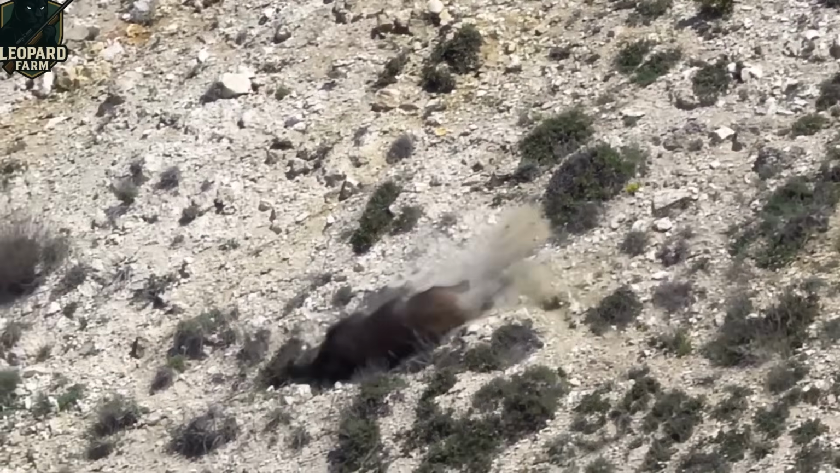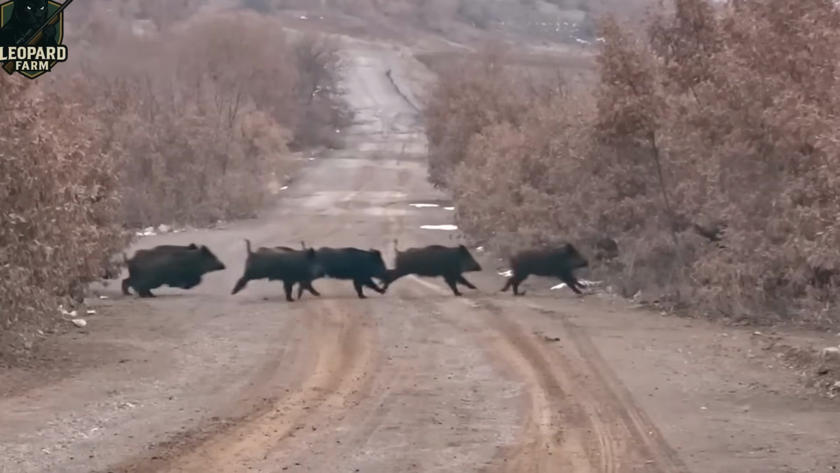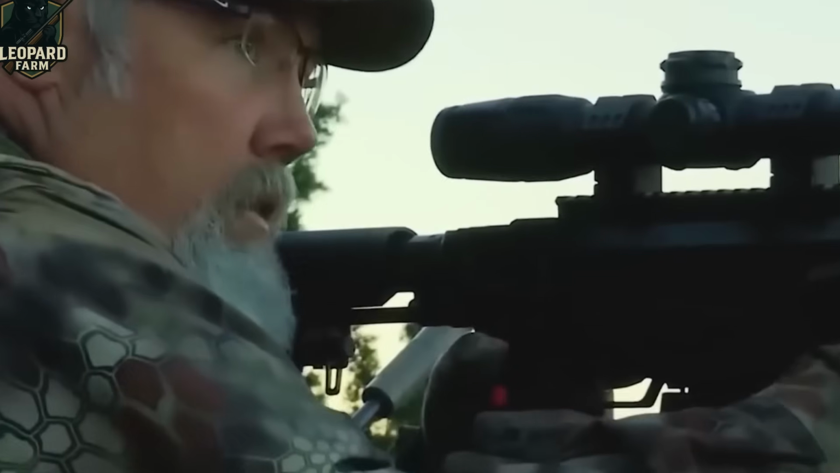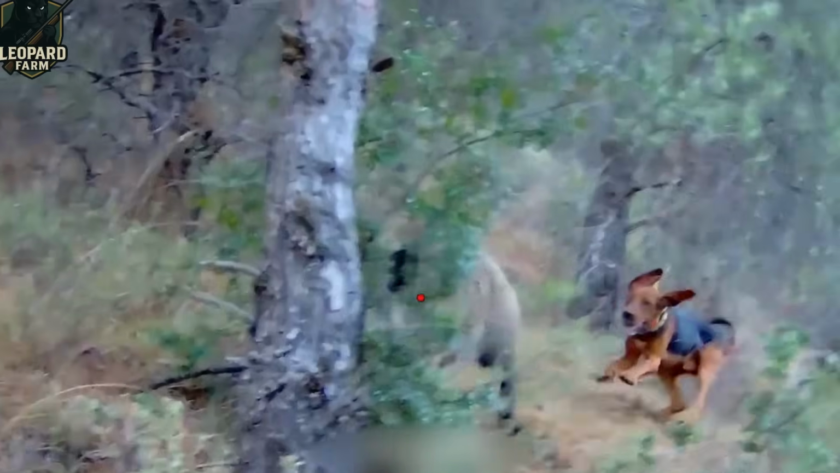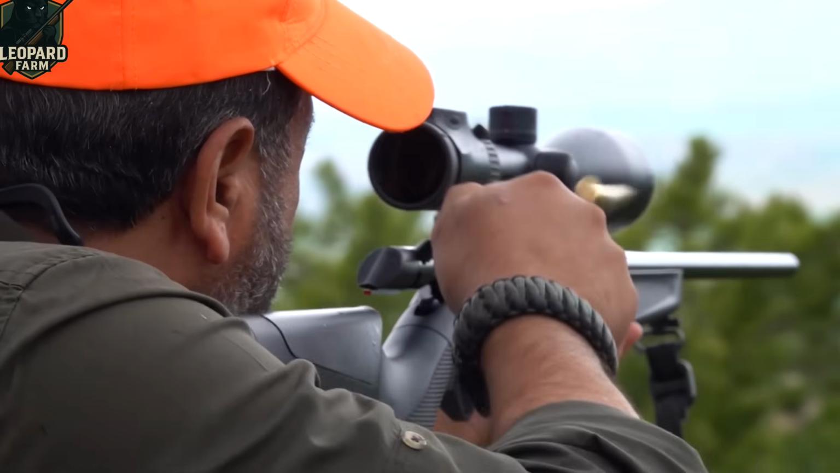The Food and Agriculture Organization notes that boar activity spikes by up to 30% in winter as they venture out from dense forests, ravaging crops in their search for food. Even in the biting cold, our team presses on with regular hunts to curb their growing numbers and protect our fields.